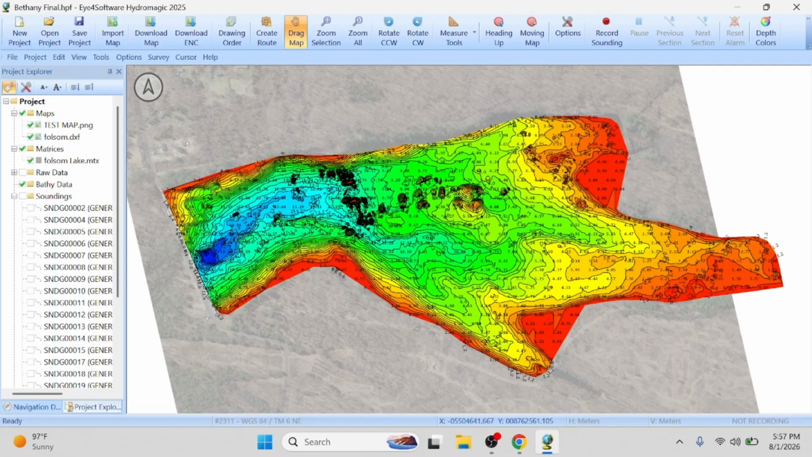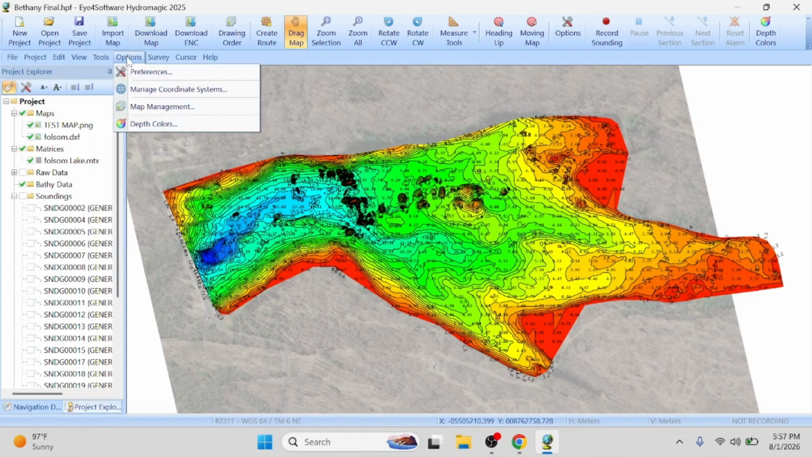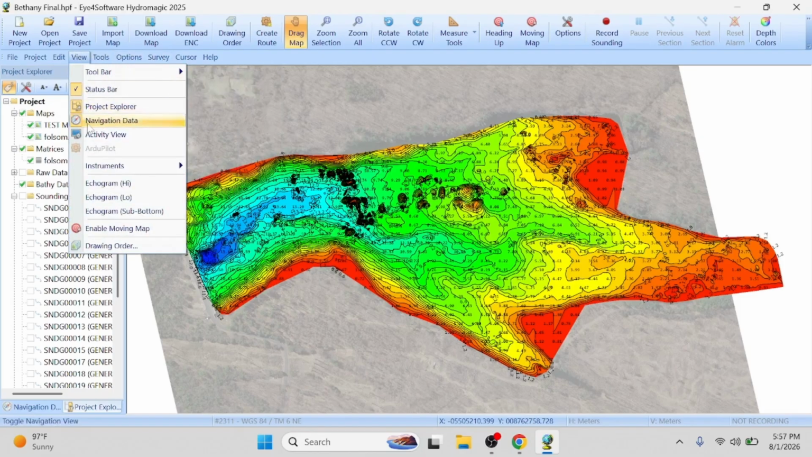You can take a pre and a post dredge and get water volumes and sediment volumes. As I said, we touched on survey lines if you have a big area, with the left right indicator, with the instruments. There's just so much you can do with this.